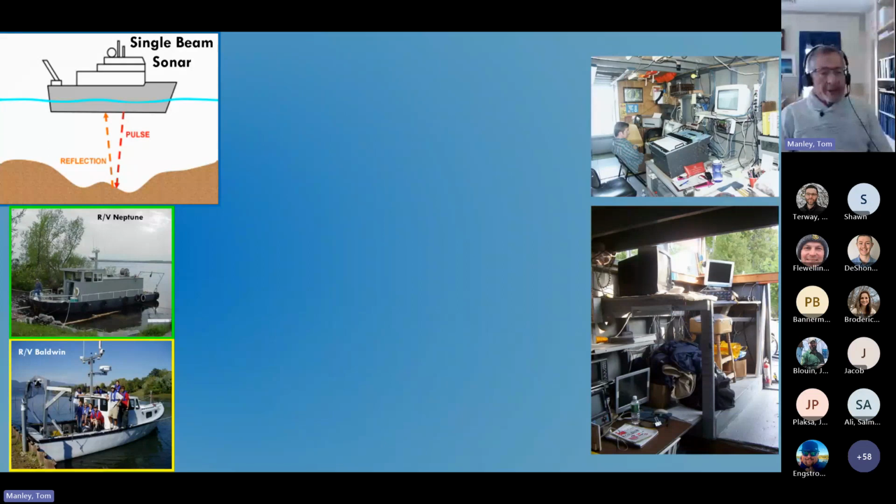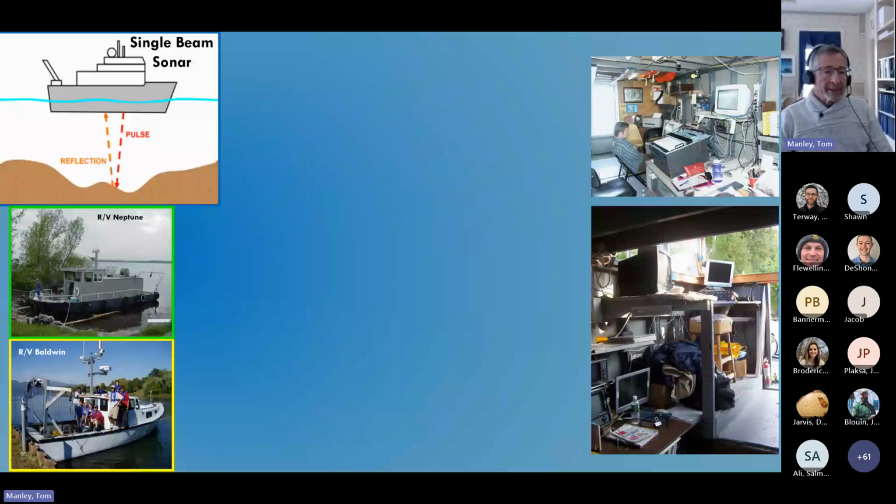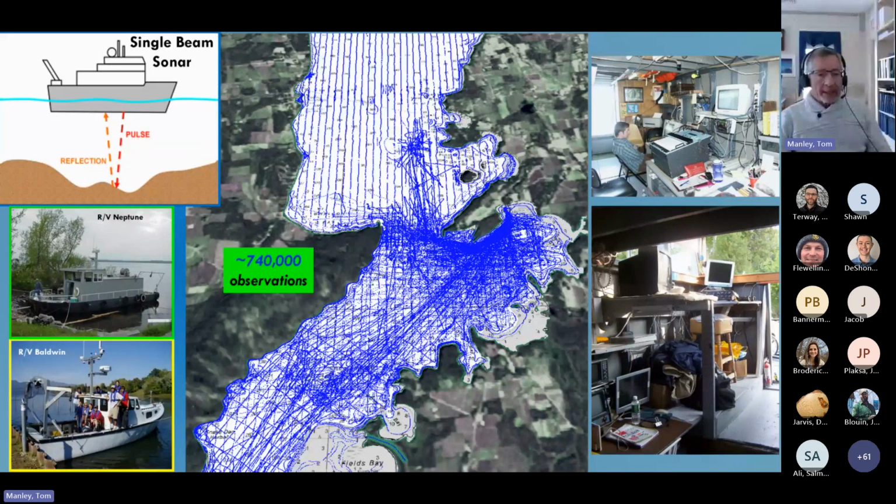However, Middlebury College's research vessel Baldwin spent the vast majority of its time in the area between the Crown Point Bridge and Thompson's Point teaching students, hence the increased coverage of depth observations on this map. During the 7-year program, roughly 750,000 observations of depth were acquired.